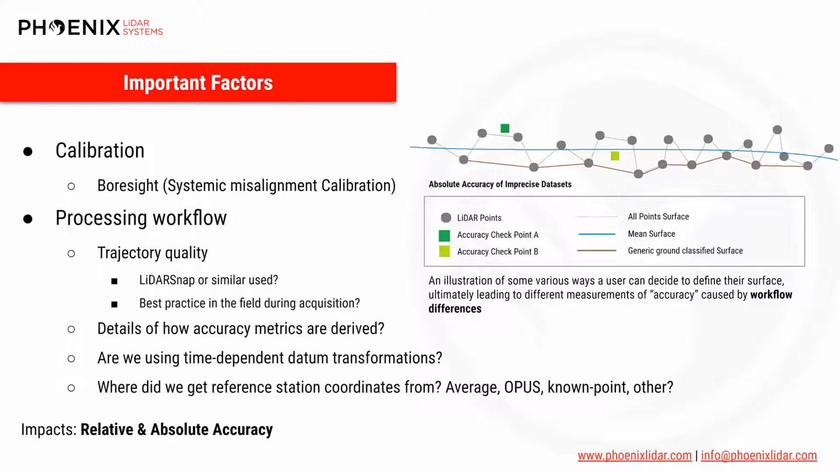In the example on the right, we're showing how 3 different surfaces could be constructed from the same set of LiDAR points, each resulting in some level of over or underestimation of error when compared to these true checkpoints.